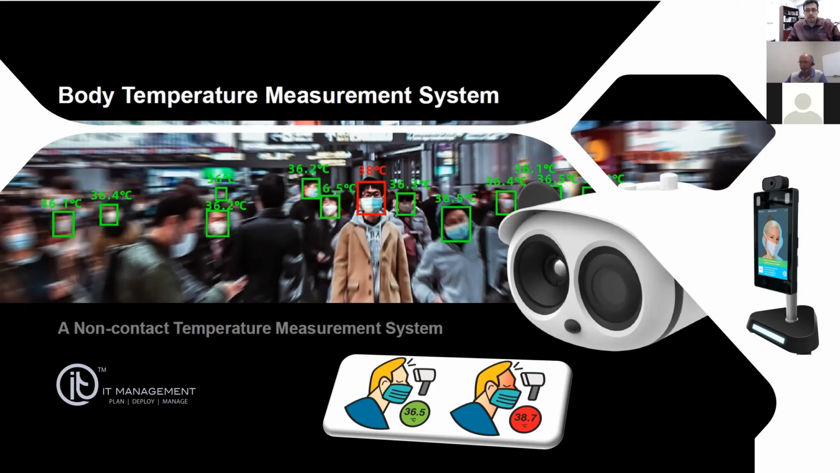These are not to be used in doctor's offices or for a medical purpose. They are essentially products that would do temperature screening. So that being said, let's dive in and start going through this.